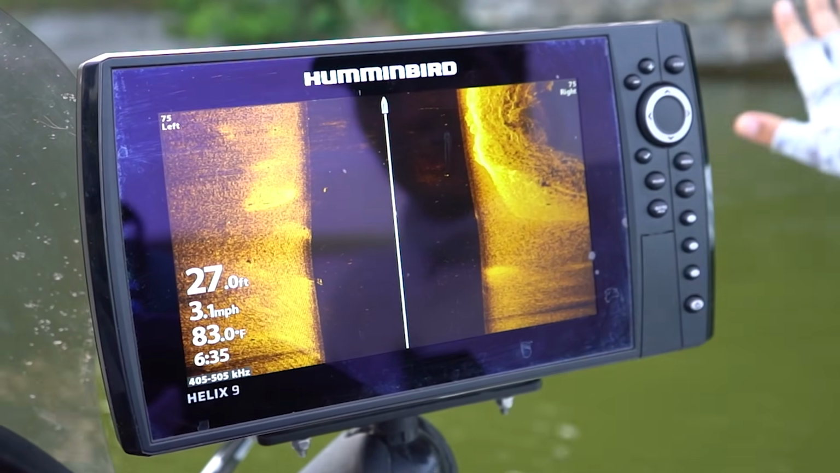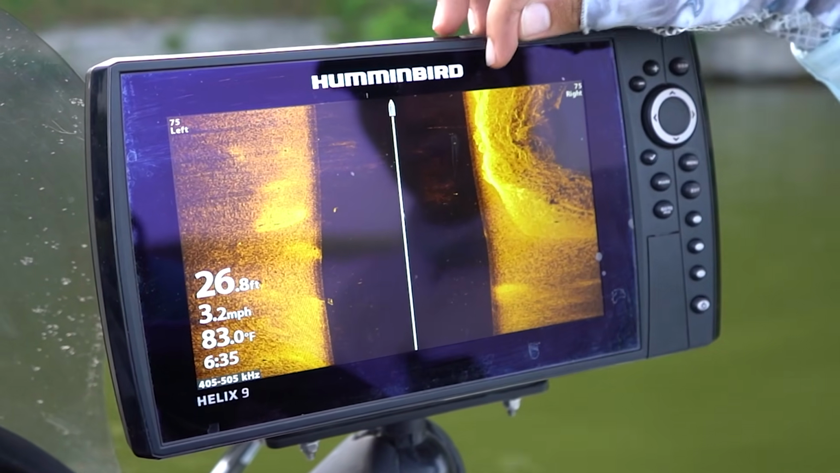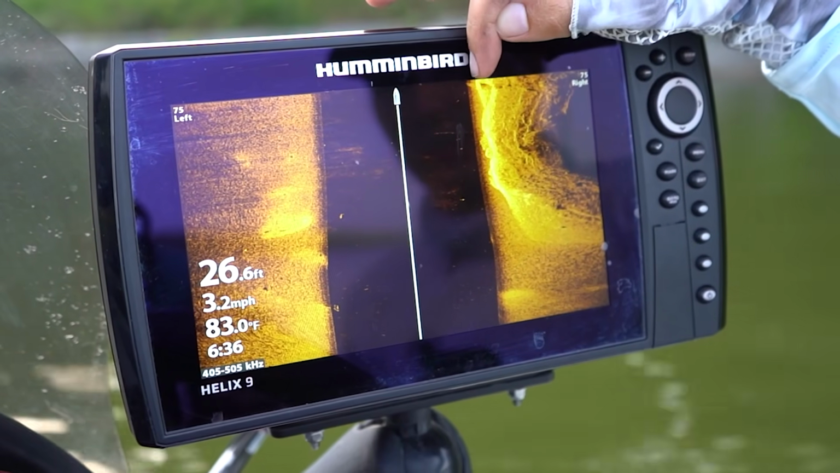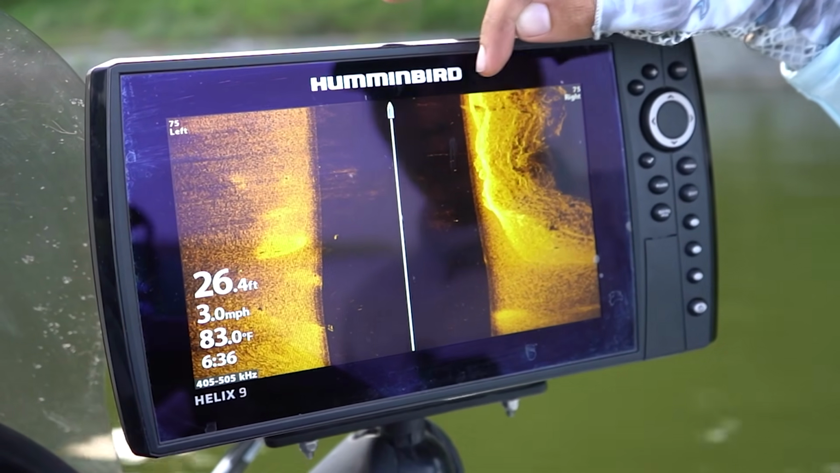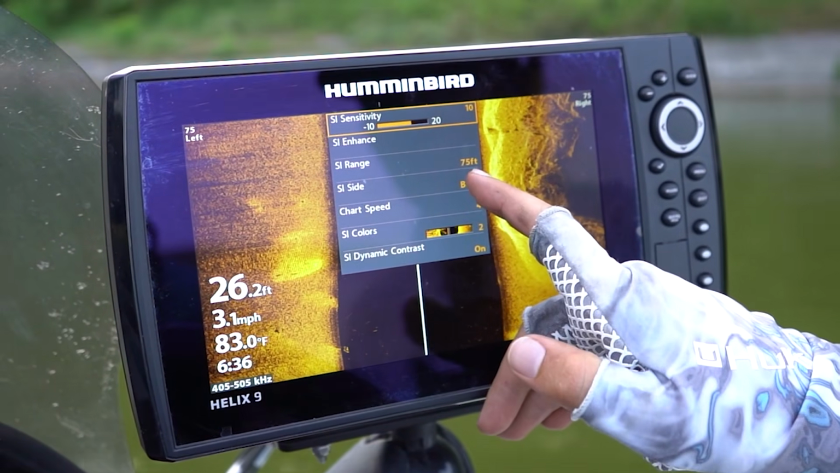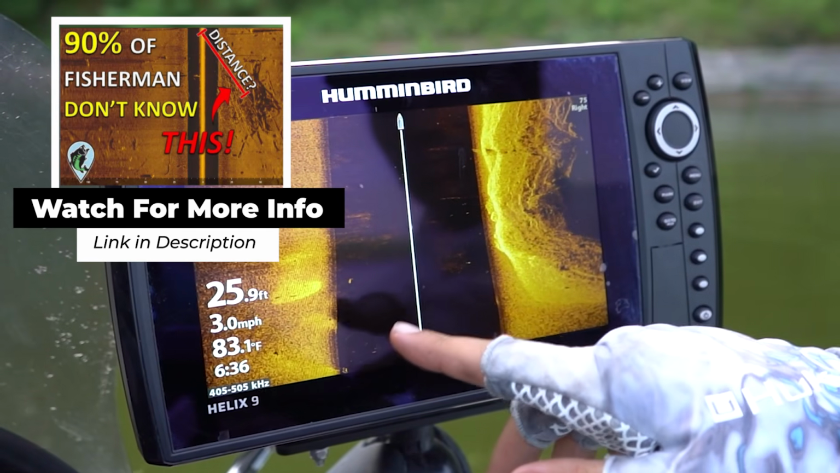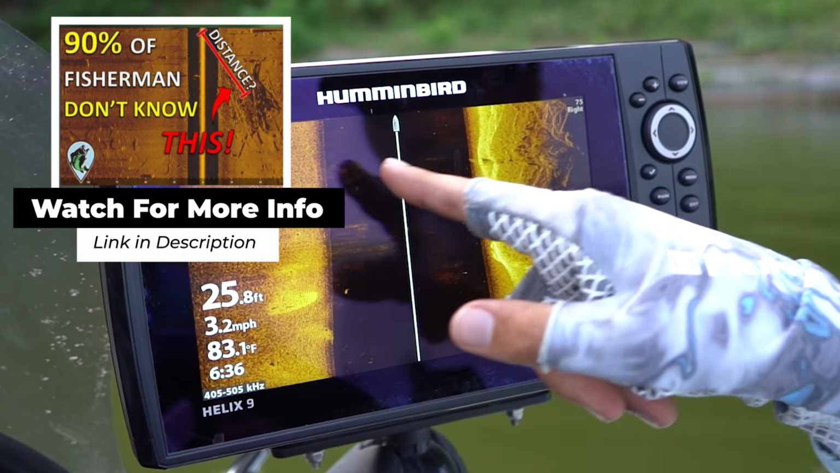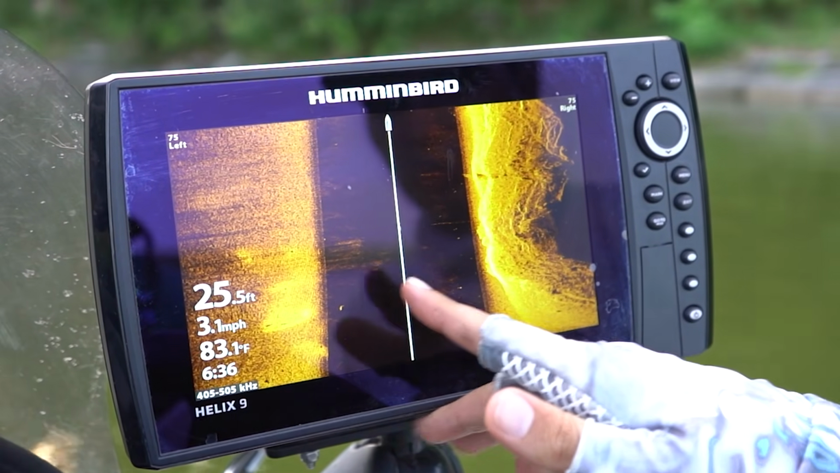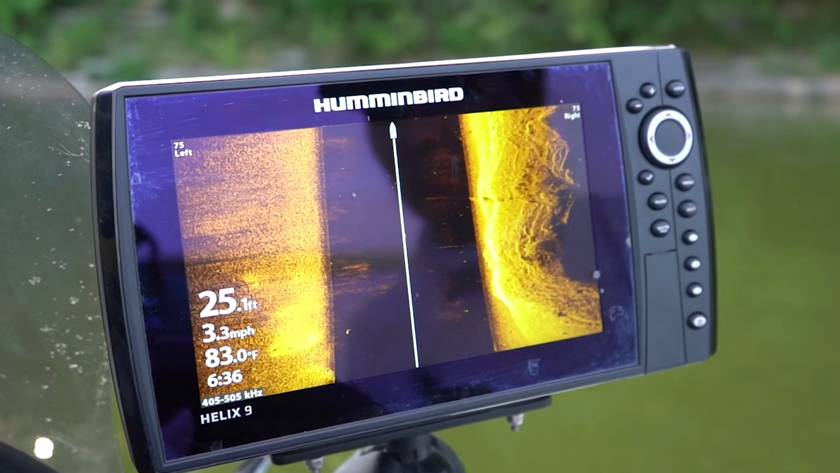Everything else is what we're scanning to the side of the boat. What this means is that we're actually only scanning 50 feet to the right. We're scanning 26 feet from this boat icon to this line here, and then 50 feet from here to the end of the screen, even though we have our range set to 75 feet. This basically eliminates a third of the screen because a third of it, or 30%, is taken up by that black space. We can actually get rid of this black space though and make the screen entirely what you're seeing on the bottom of the lake.